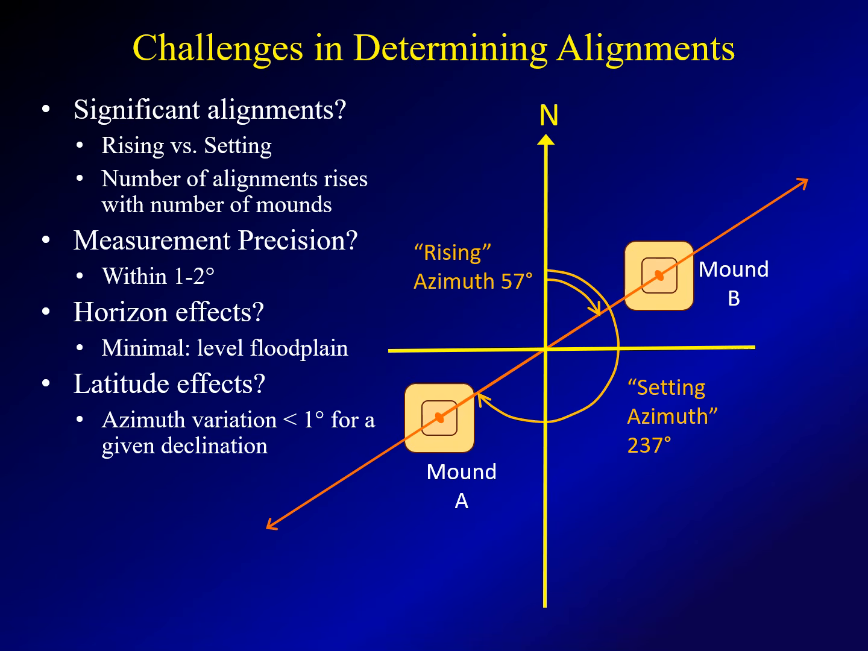There are also latitude effects. We have about 2.5 degrees of latitude variation across this group, which could result in an azimuth variation of, say, a fraction of a degree. And finally, there's a question of precession. Star declinations can change over millennia. So if we're looking at really old mound groups, the stars could be slightly different than where they are now.